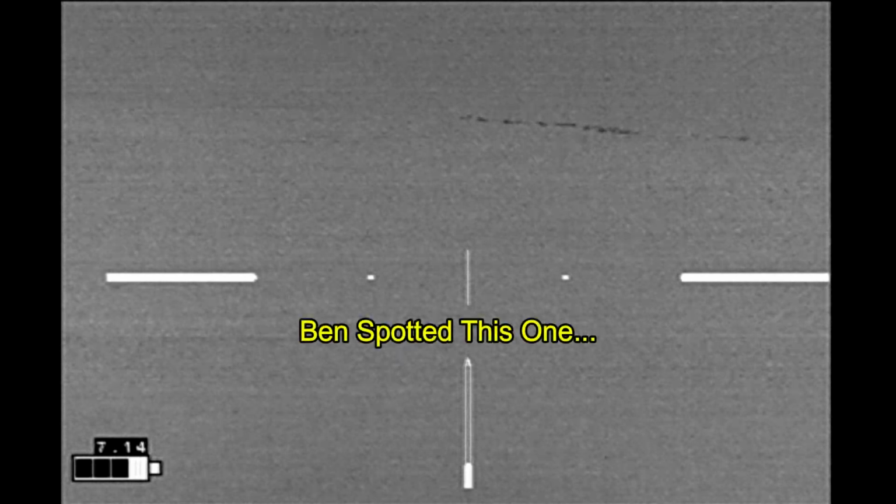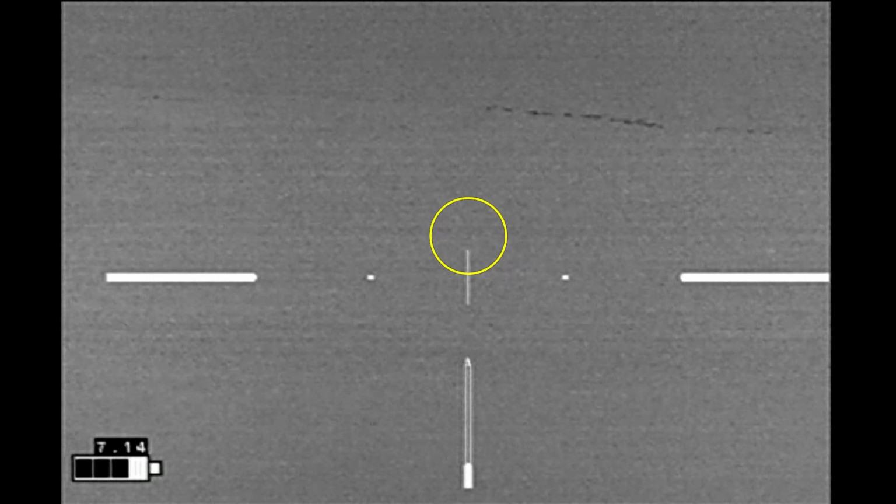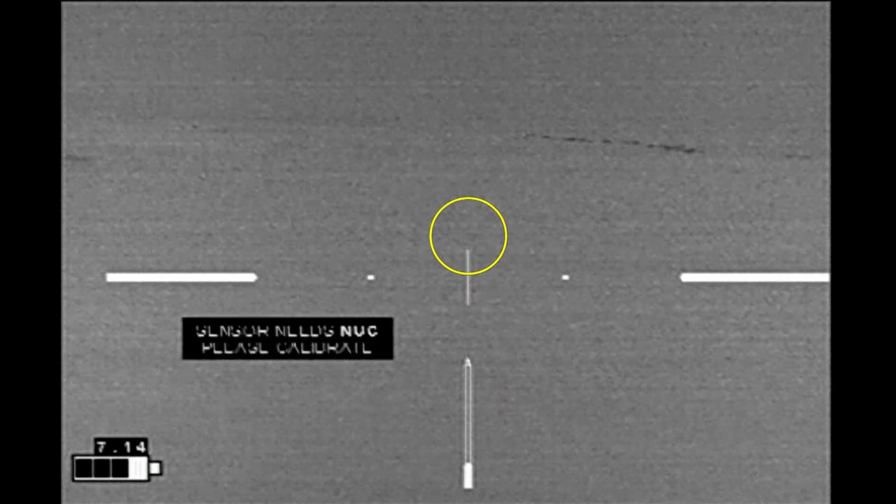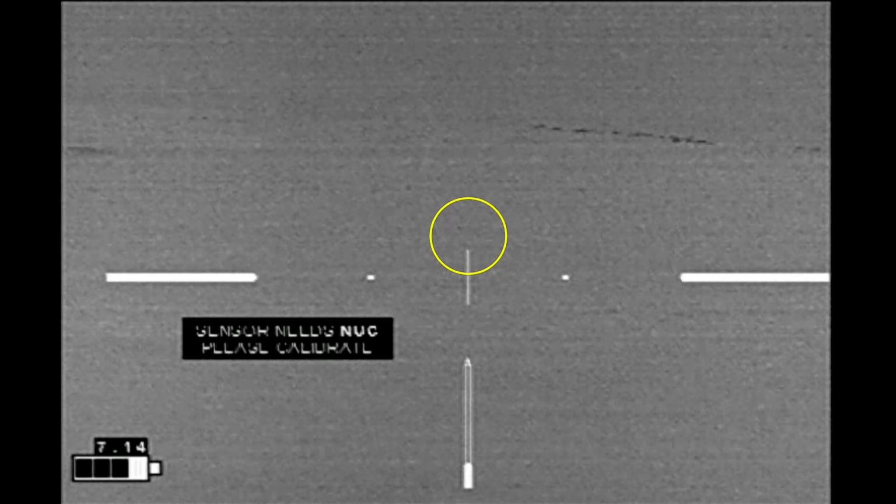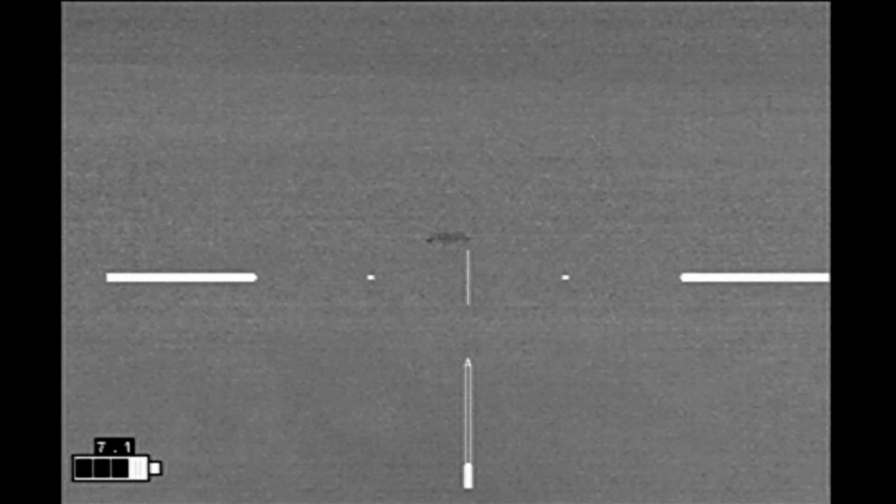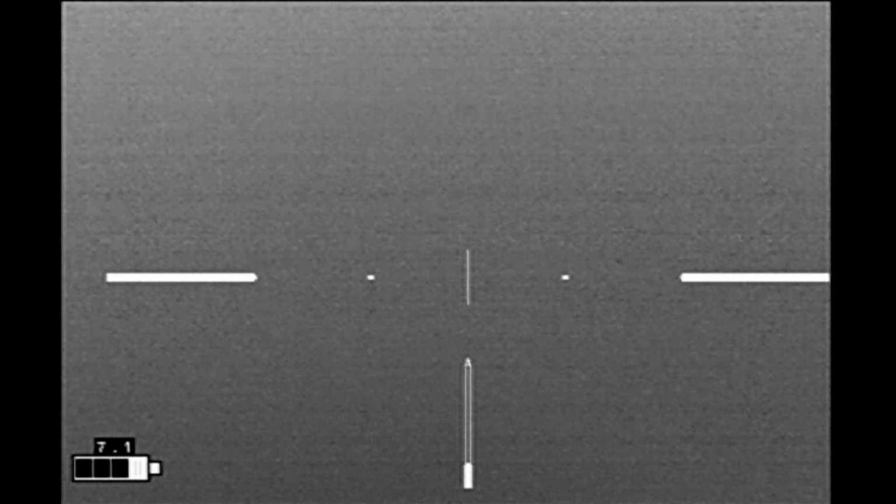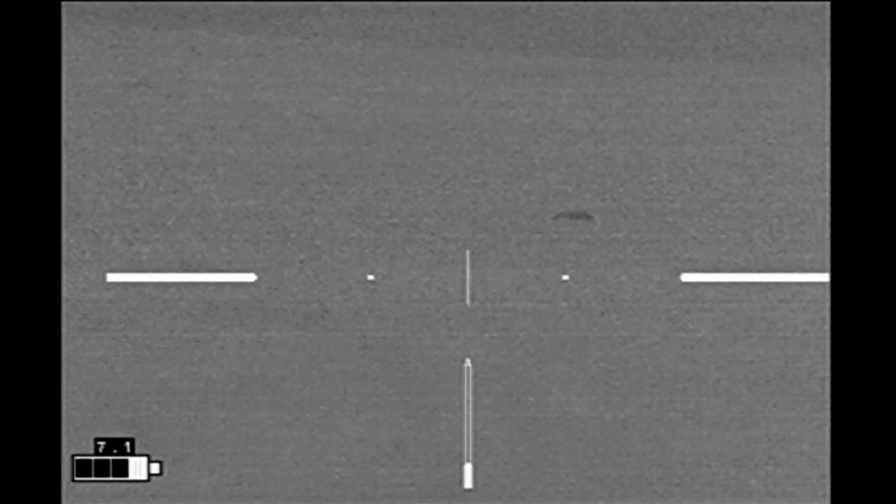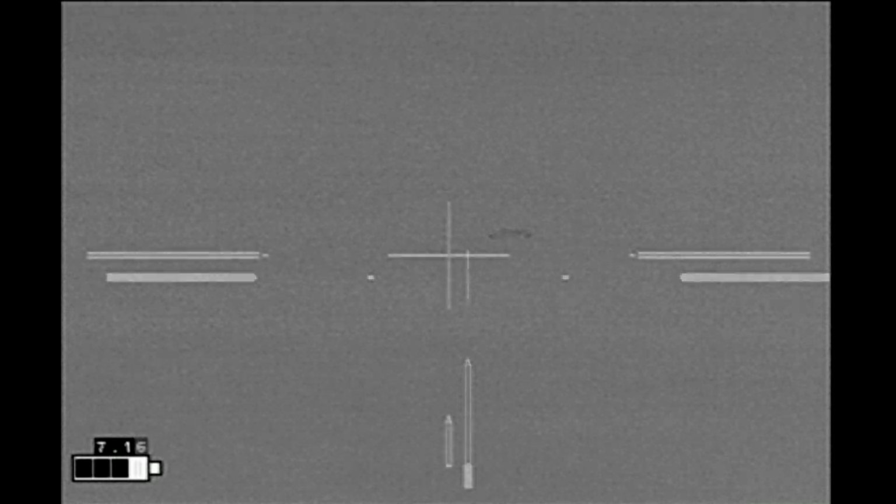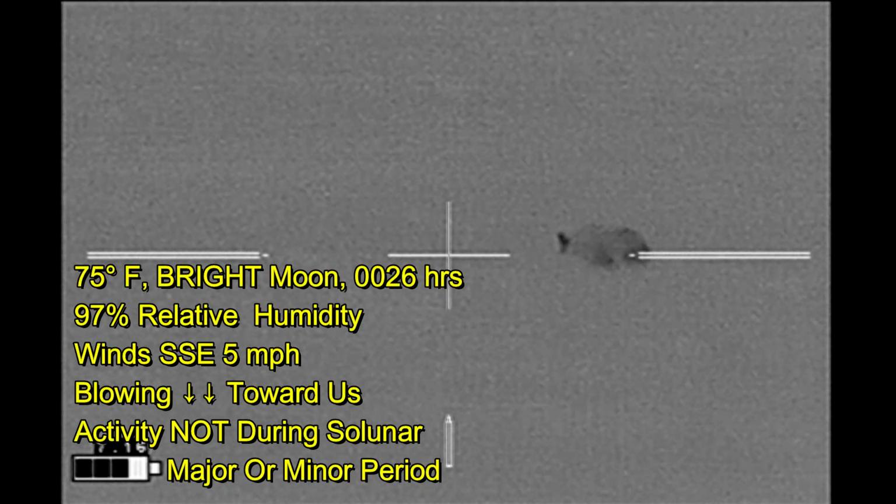And here Ben spotted another hog way off in the love grass. Alright, we're at hog number 2. That tiny shady spot that's barely visible, I think, is another pig moving in. Indeed, it was another pig moving in. And here we're making our approach. That's me taking a look at the moon. The moon is very bright. We've got cattle off to the left, and we don't want him to get too far to the left.